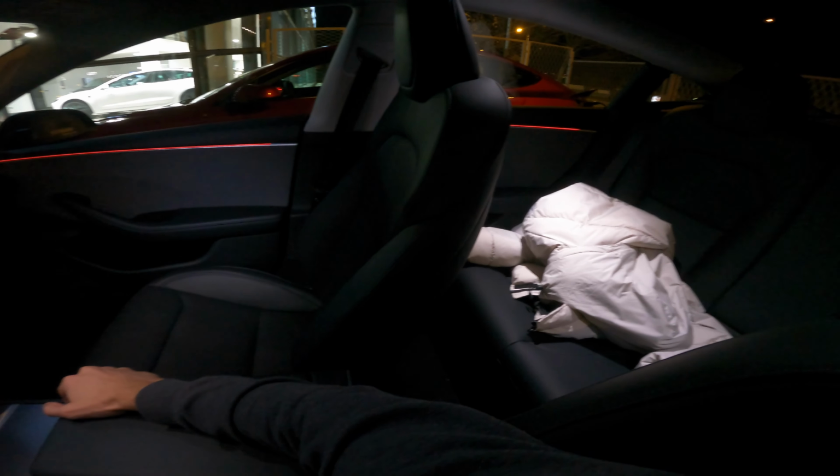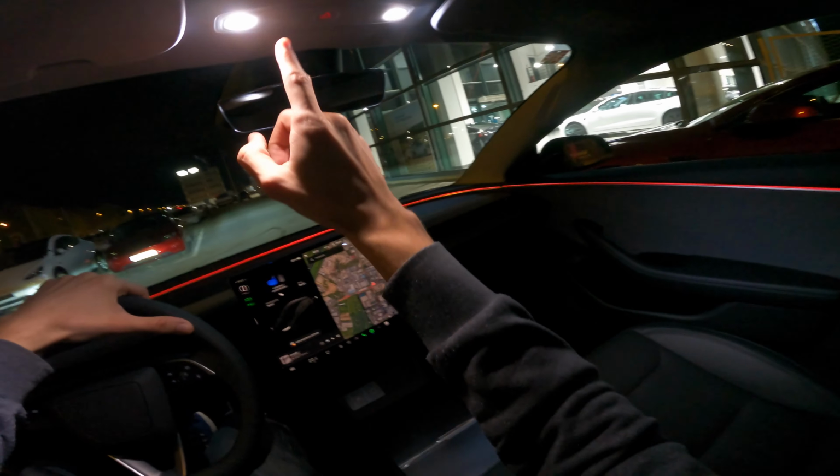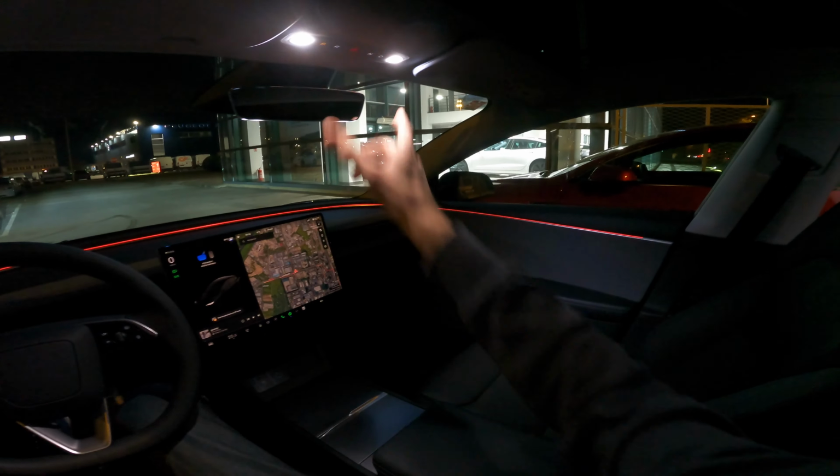This is the interior now when you have a light inside. And just to show this one, so you can press here: reverse, neutral, drive, park. These LEDs are brighter because they're cold, and these are wider. Before they were closer here, now they're more set apart. So that's it.